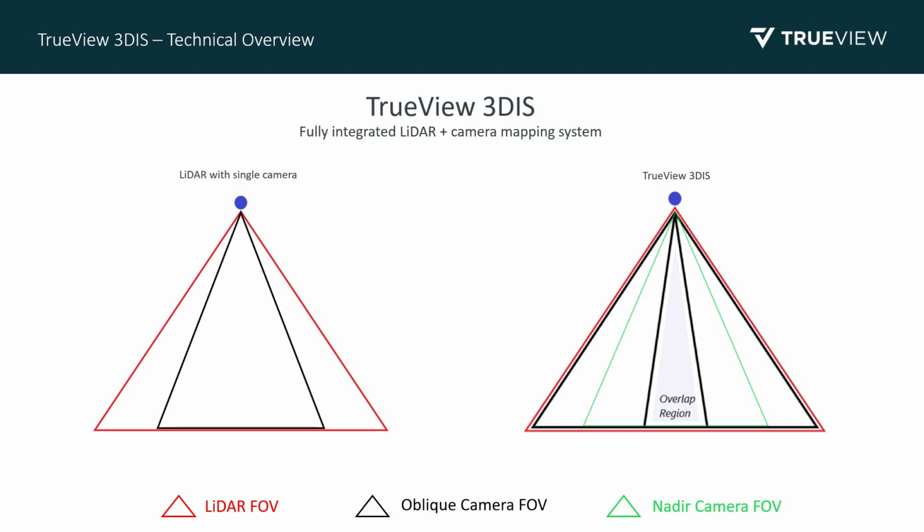On the right, the diagram on the right, we have a TrueView 3DIS integration. As you can see, the two oblique camera fields of view are designed to match the LiDAR field of view. In addition to that, you even have an area in the middle where they overlap.